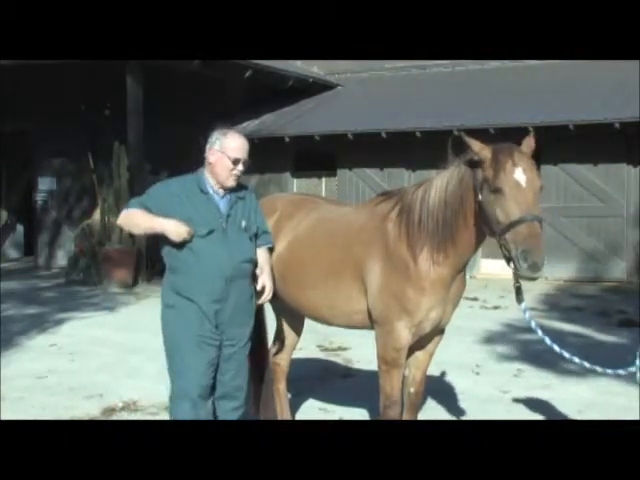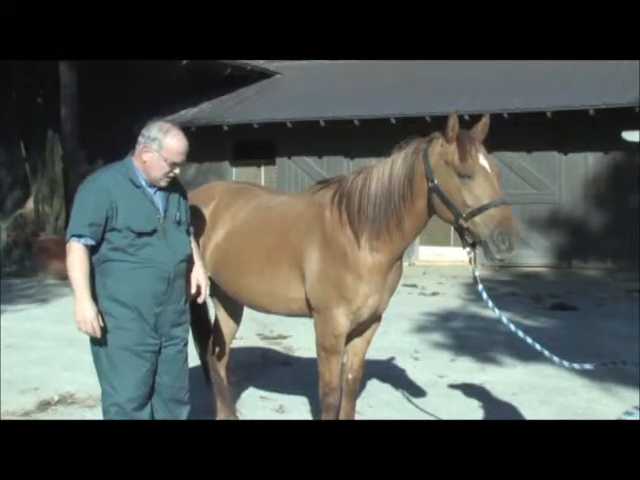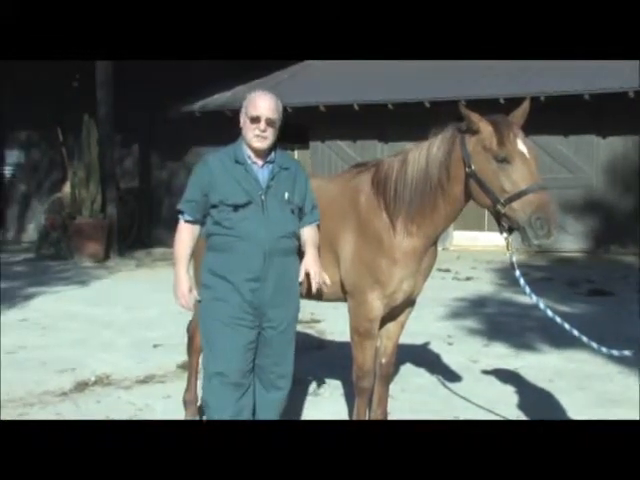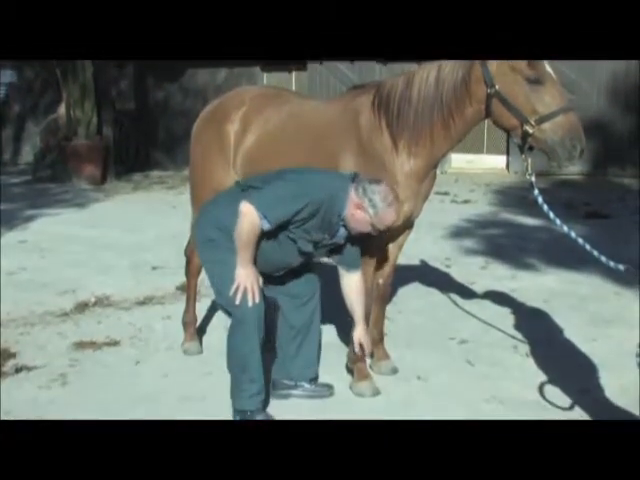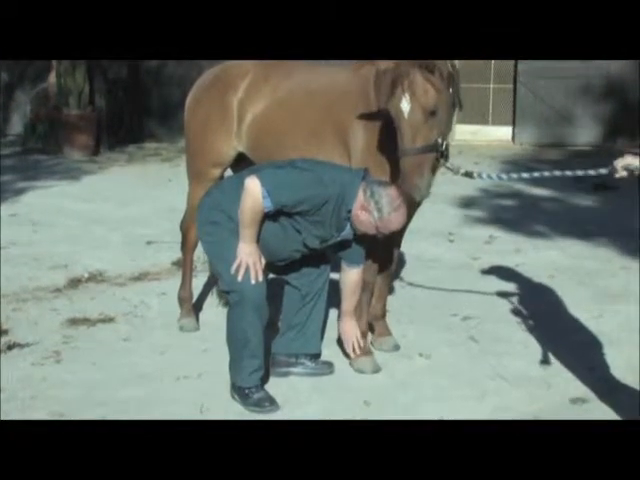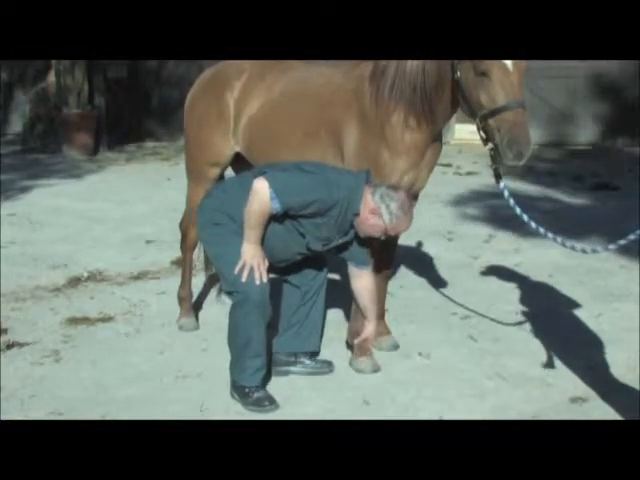Now there are points on the feet called ting points. What I'm looking for is the 2, 4, 6 different ting points on each foot, to see if there's any reactivity on them. So I go down here and feel, they're just above the coronary band. As I'm feeling along the outside here, I get a point right in the very middle of his foot, called a triple heater point.